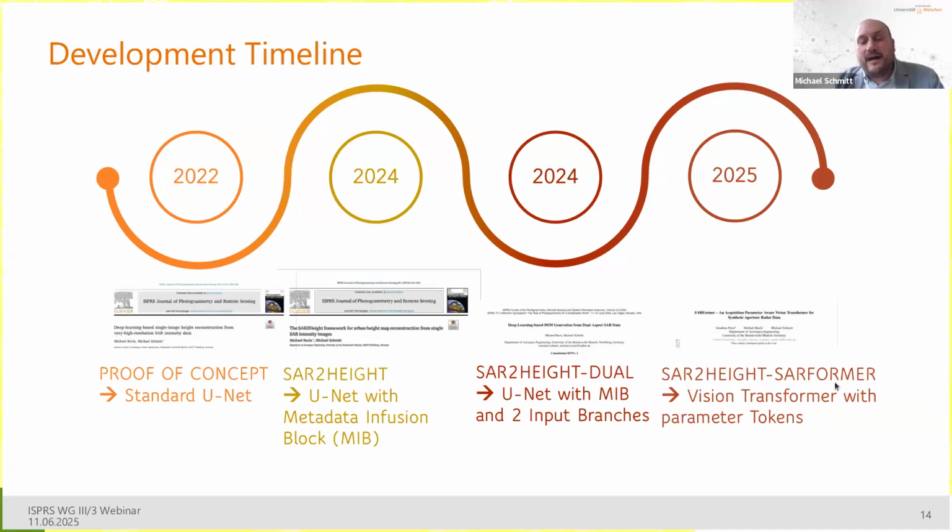And now in 2025, we came up with what we call the SAR-former or SAR to height SAR-former. This time it's a vision transformer with parameter tokens, and it's now our latest development. And interestingly, or funnily, it's presented right now, this week, in the context of CVPR in Nashville. So my PhD candidate being responsible for this work is right now in Nashville and presenting the SAR-former at the Earth Vision workshop at CVPR.